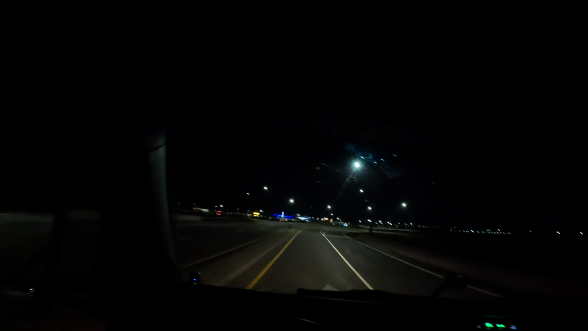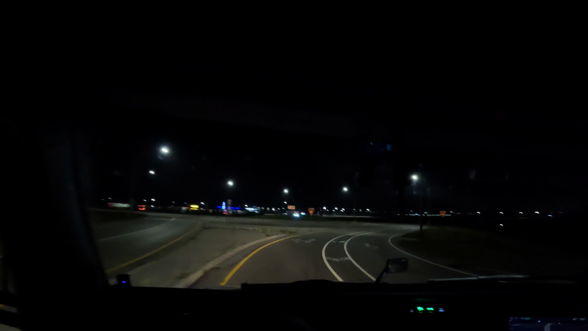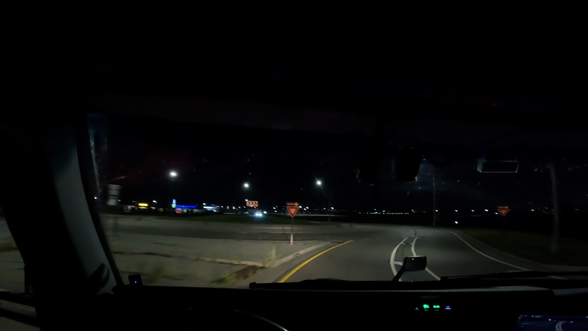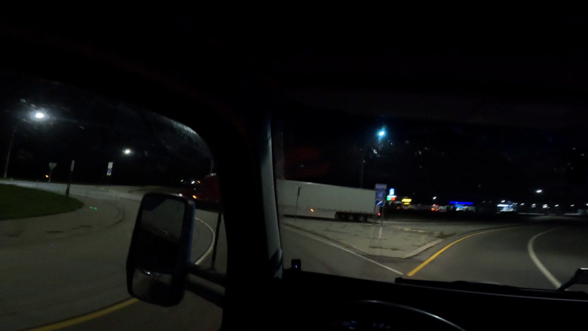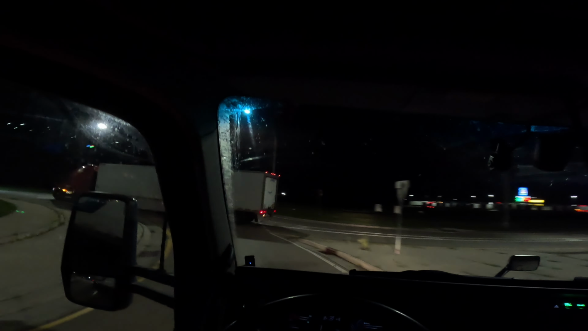Listen, you give me a roundabout, I'm going to use it. I'm going to use it to the best of my abilities. There you go. That's how you use a roundabout right there.